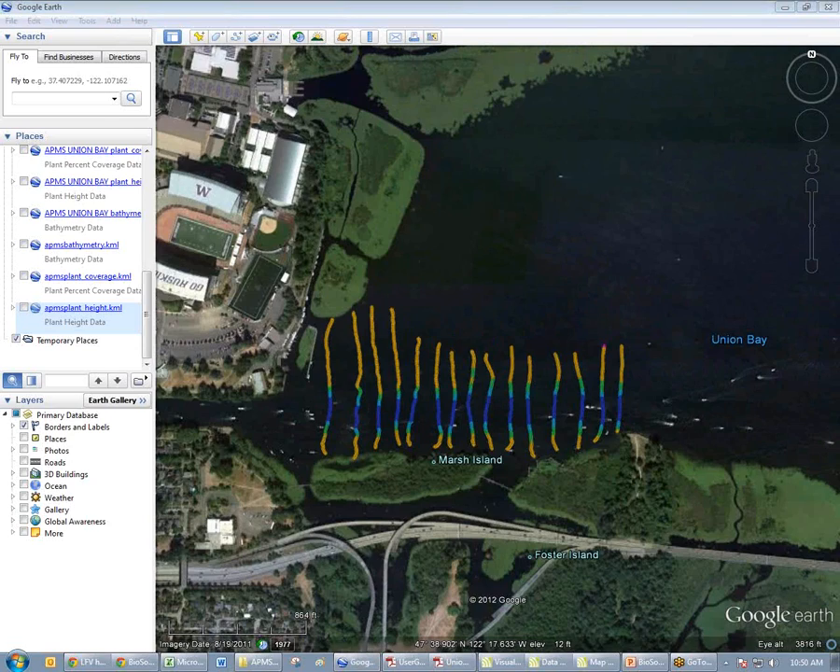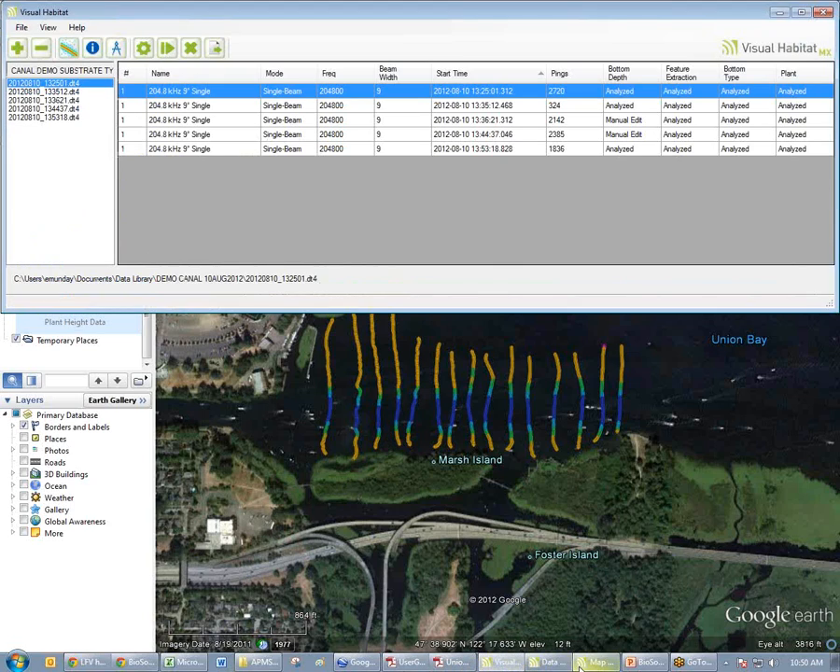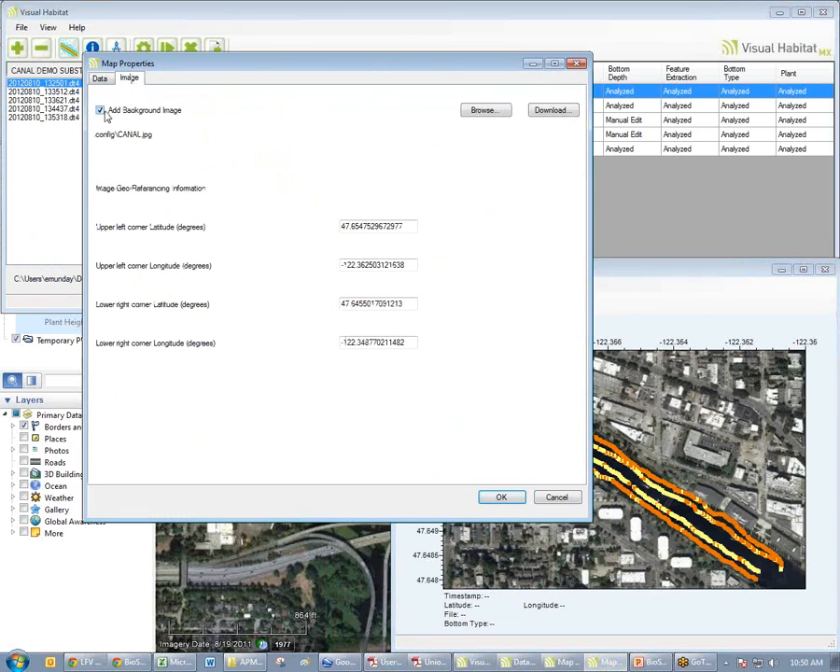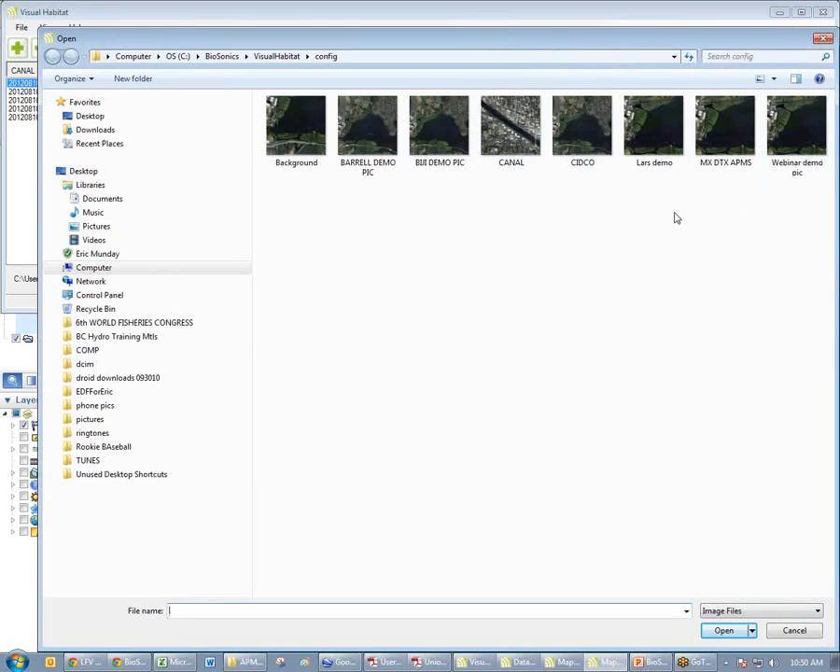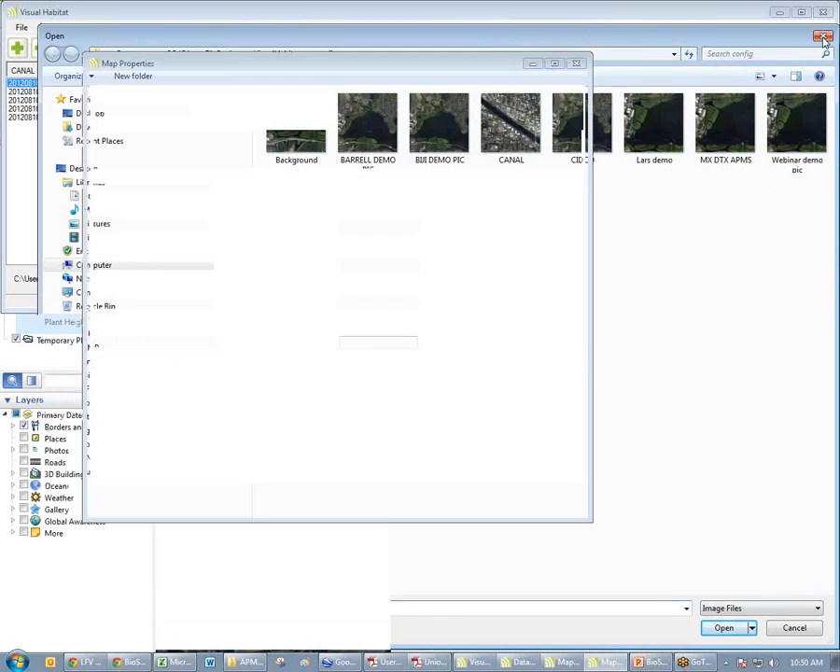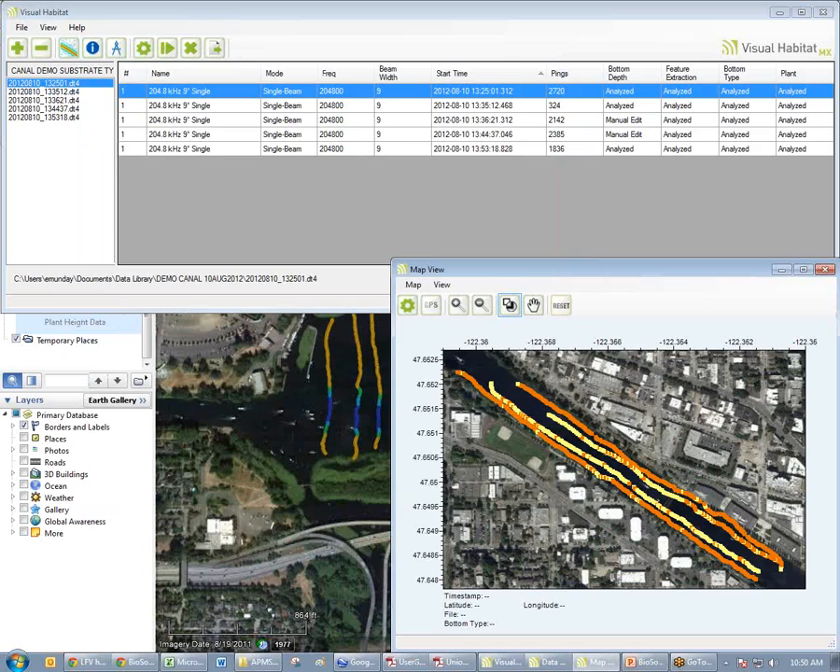Okay. And Kirsten had to go. Craig Mushins asked, can you pre-download map images from Google Earth for use in the field? Yes, you can. If you have your images saved, when you're in map view, you would simply configure, go to the image, and then instead of downloading, you would just browse, find the file, and preload it. So it's no problem at all. You are welcome.